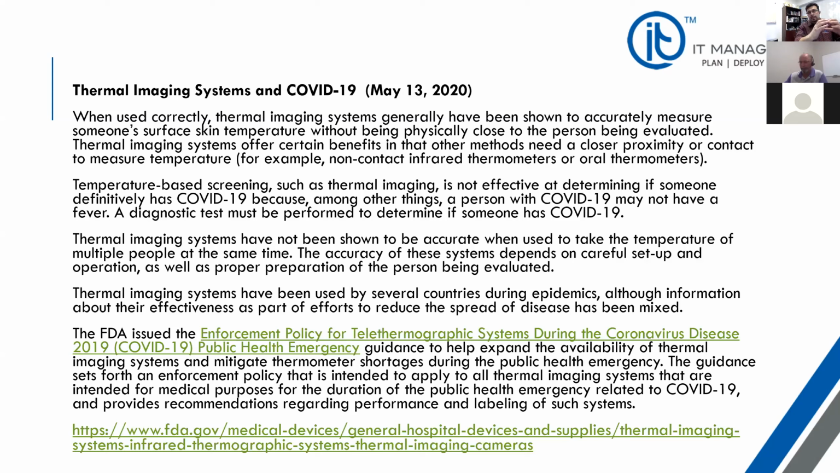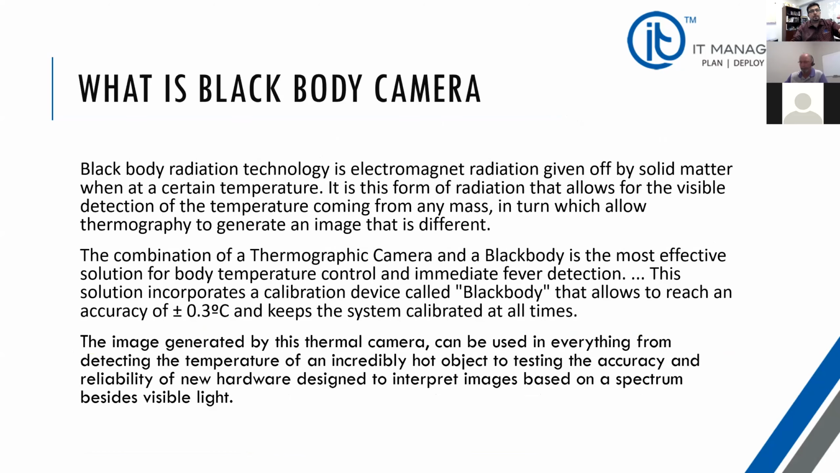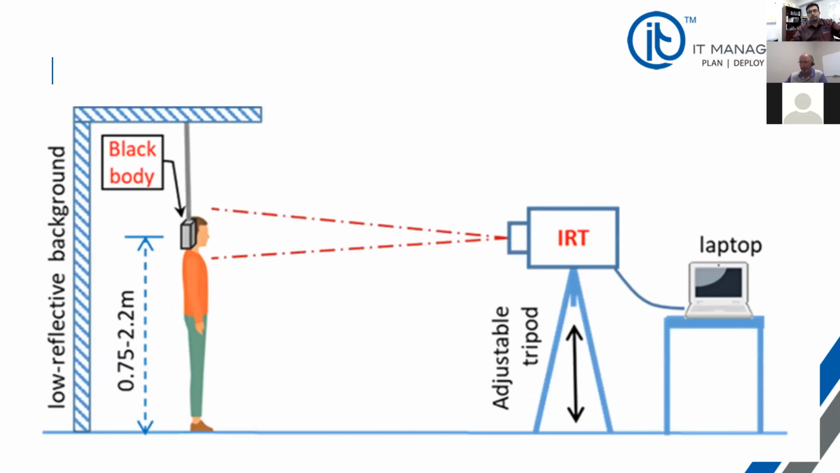This black body is, for example, generating 36 degrees Celsius or 97, 98 degrees Fahrenheit at all times, and it is somewhere in the field of view of the camera.